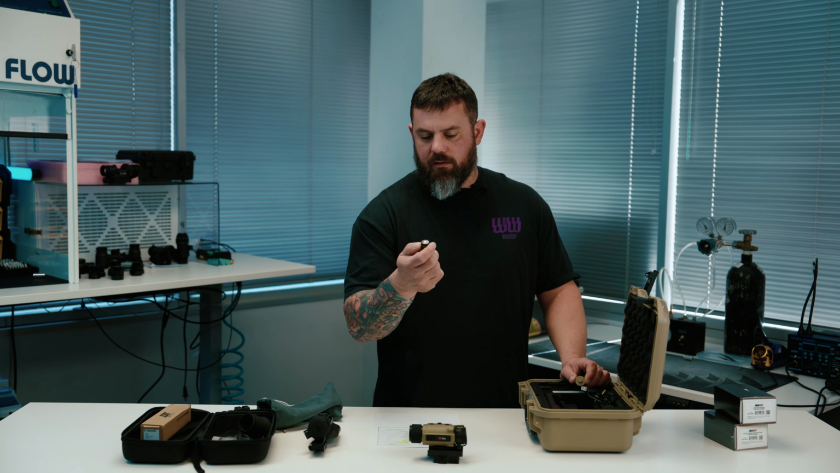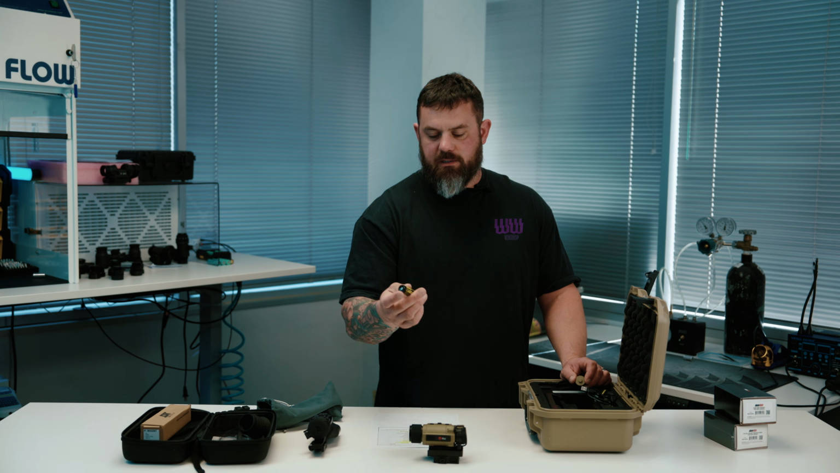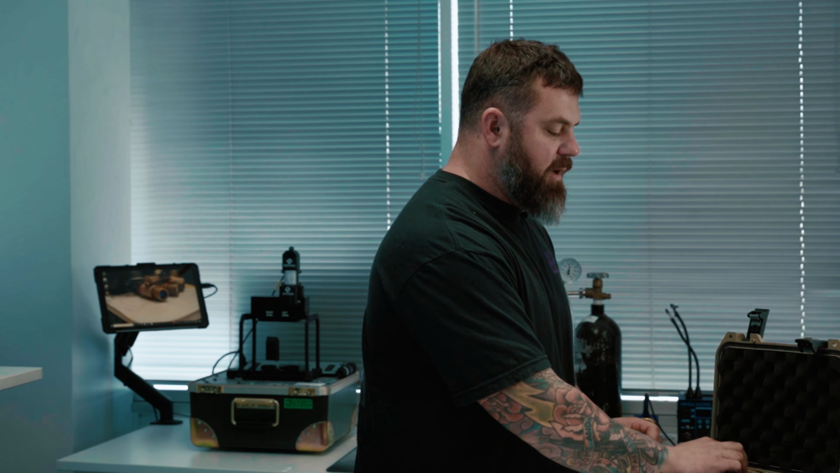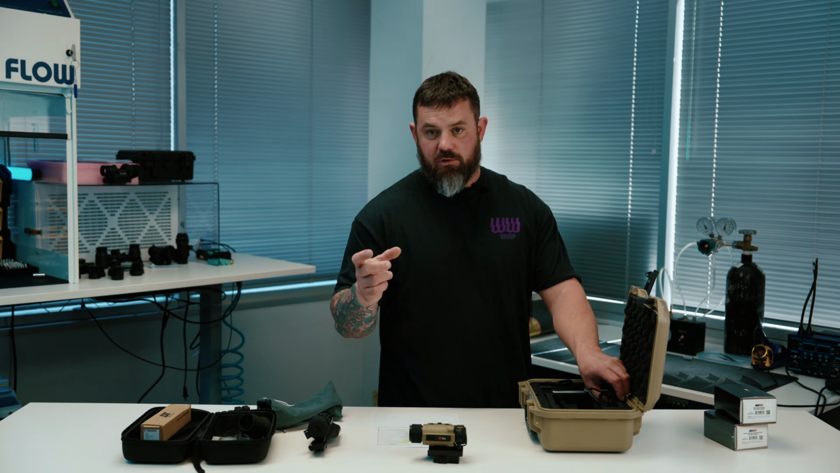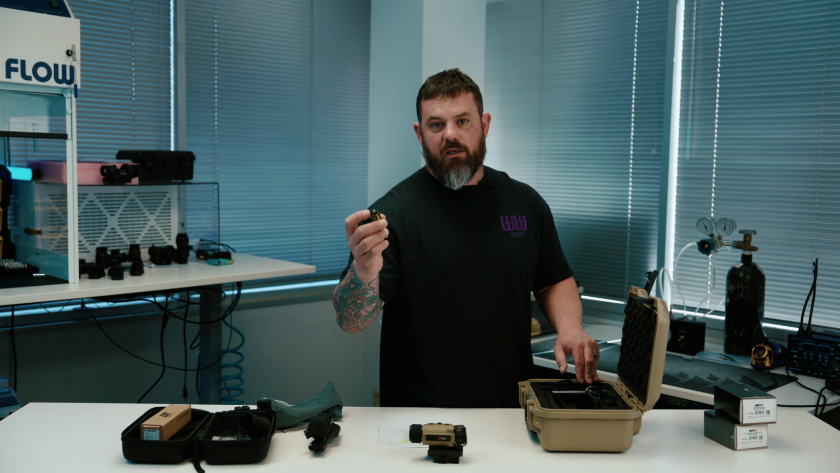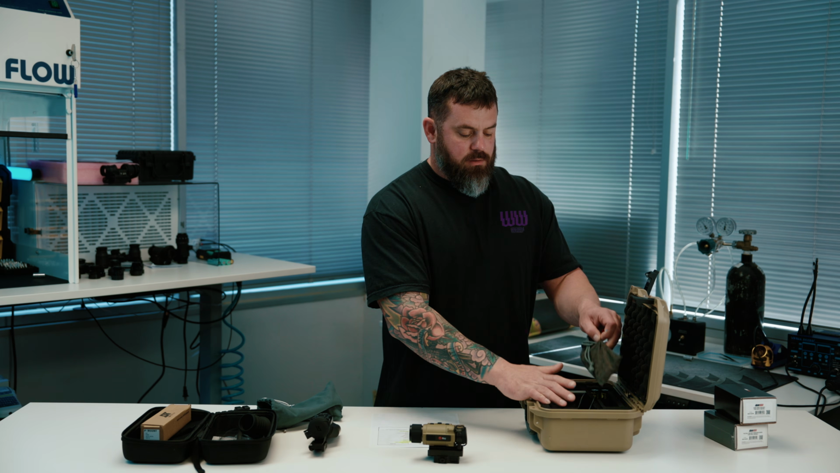It's got a capacitor in it that acts as a regulator in these larger 18650s. If you're not aware, not all 18650s are created equal, so look into that before you go buying 18650s for your different devices. There's a flat top, which is slightly shorter battery, and then there's what I call the full-length 18650 that's a regulated battery. Just a little piece of information there for you.